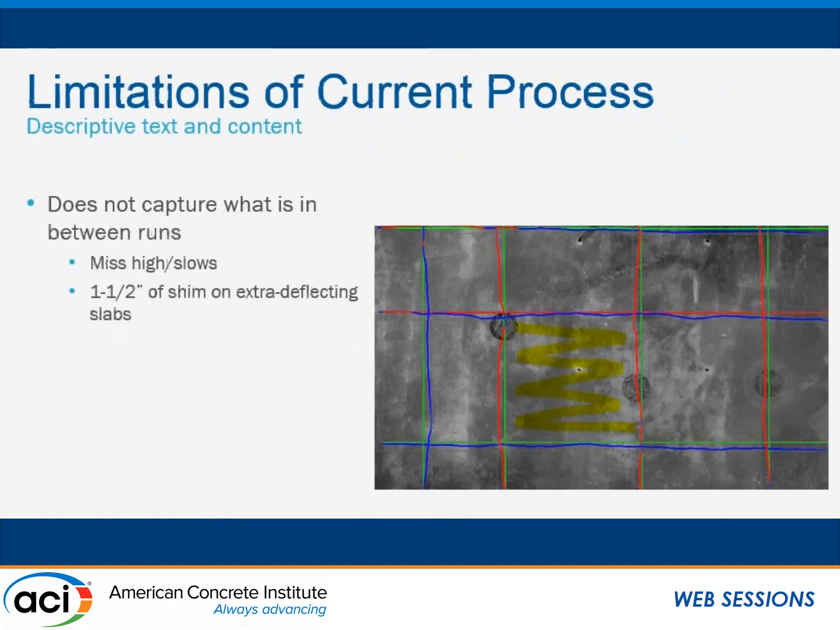And we have to, because a lot of owners are starting to realize that in current testing practices, and I'm saying maybe not necessarily on your projects, but in many projects, when you check for FFFL traditionally with lines, you're missing a lot of what's in between these lines.